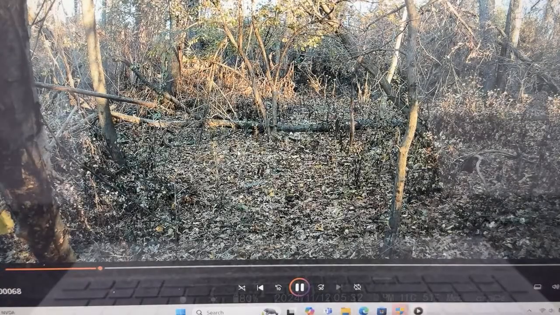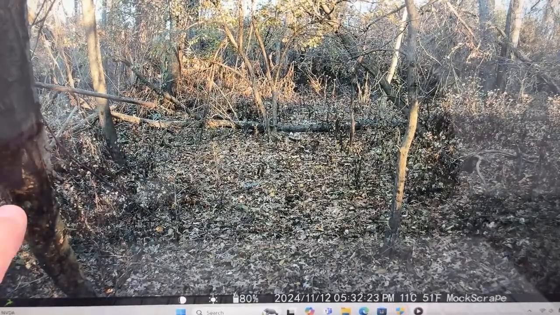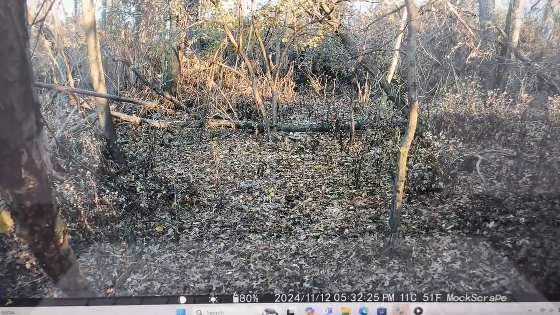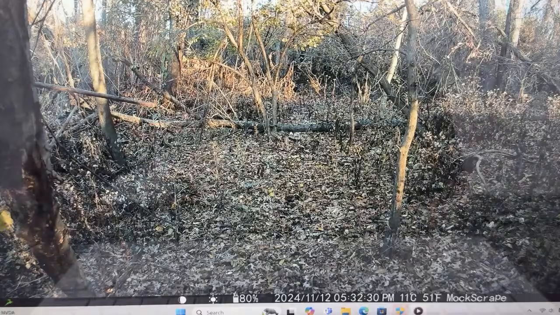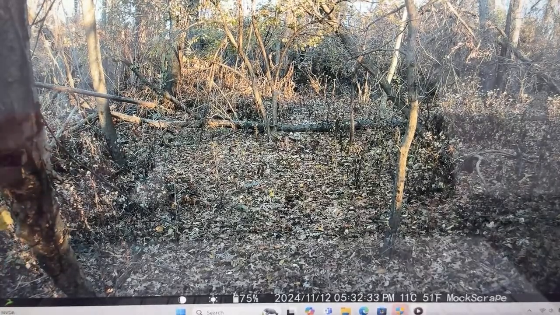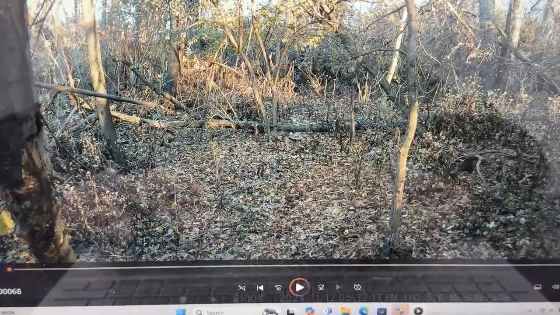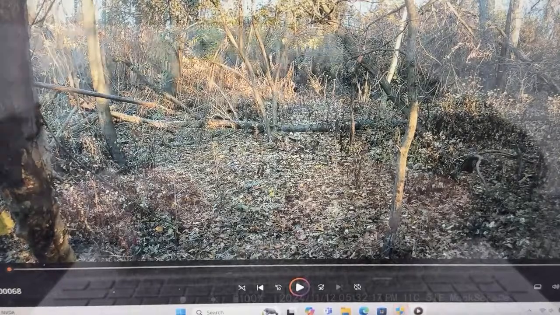Let's see if anything comes down through here. But you can see this branch over here moving, so that could have definitely set this off right now. And it's good to know for when I go out there and clear out more branches around it. I will clear that little branch right there off of that cherry tree, or whatever that tree is. I know that's not a cherry tree. That's just either a junk tree or a small crab apple.